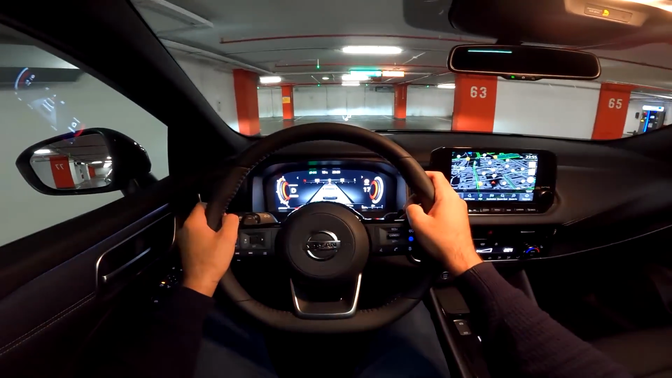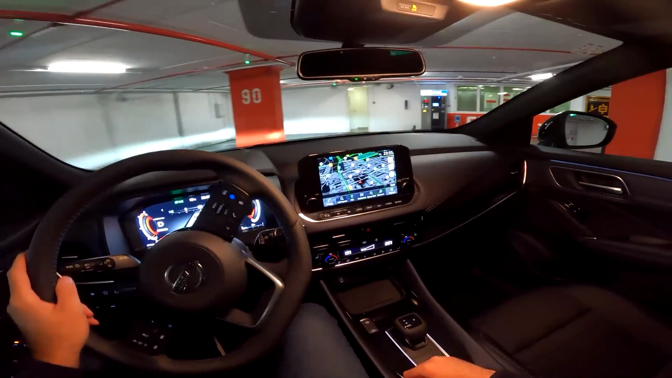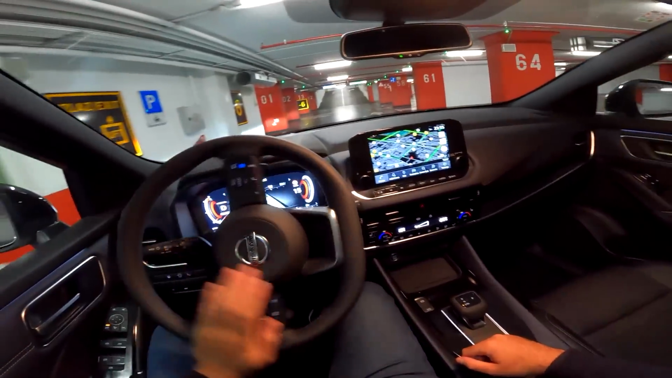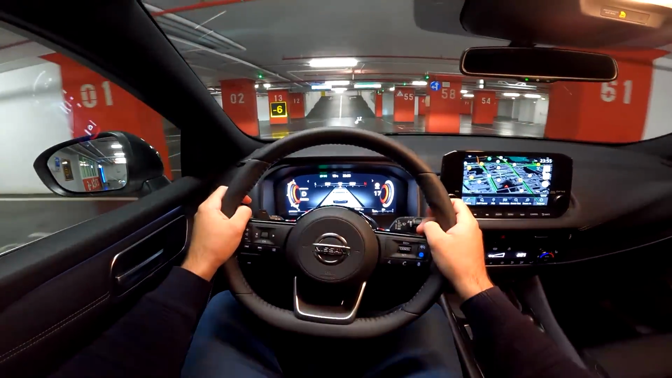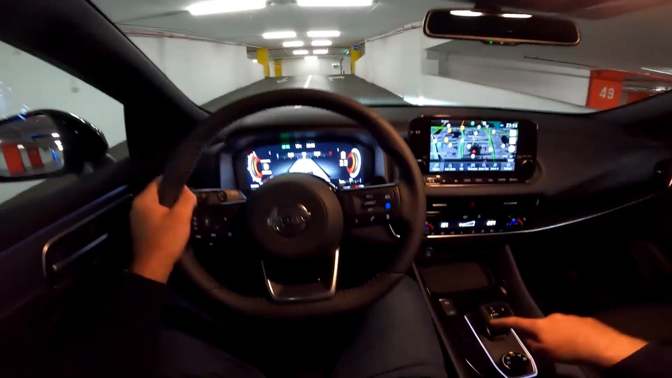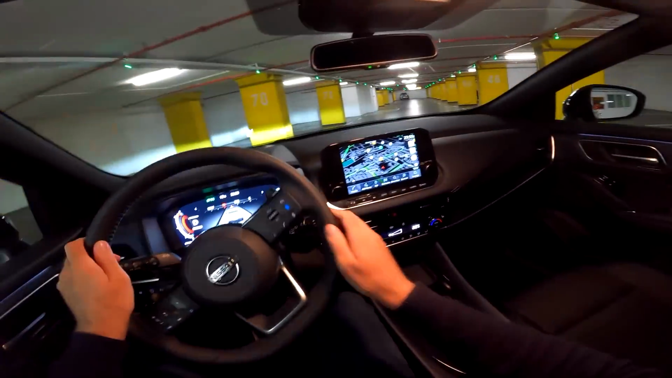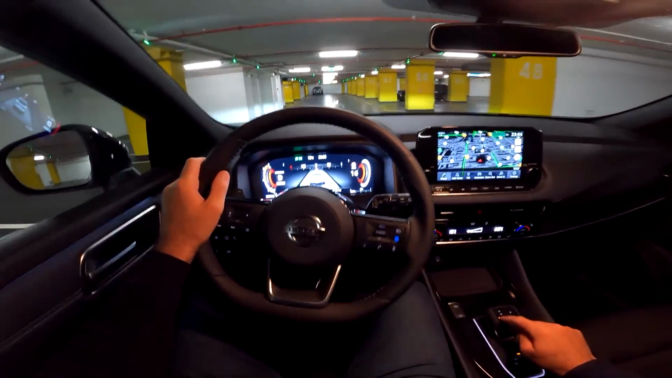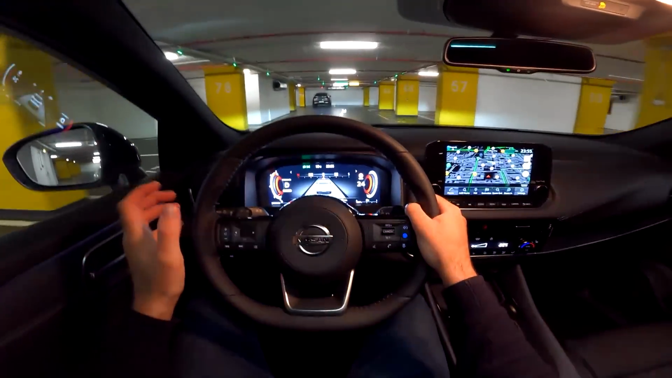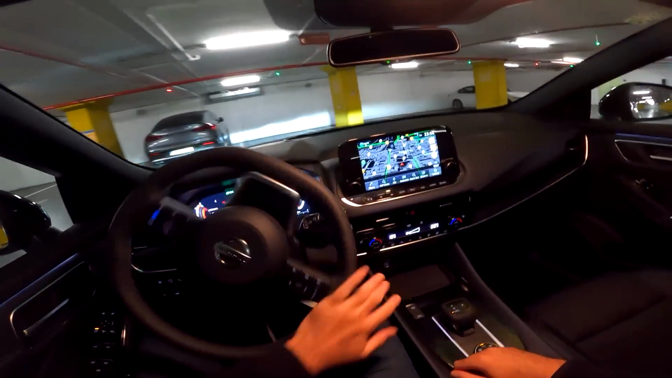So the model in our video has got the 1.3 liter mild hybrid petrol engine, and it's got 158 horsepower and 270 Newton meters of torque. As I said, paired with the CVT transmission, which is surprisingly good. I am really surprised how good this CVT is, and it's definitely very smooth. And for the city drive, I think the buyers will love it.